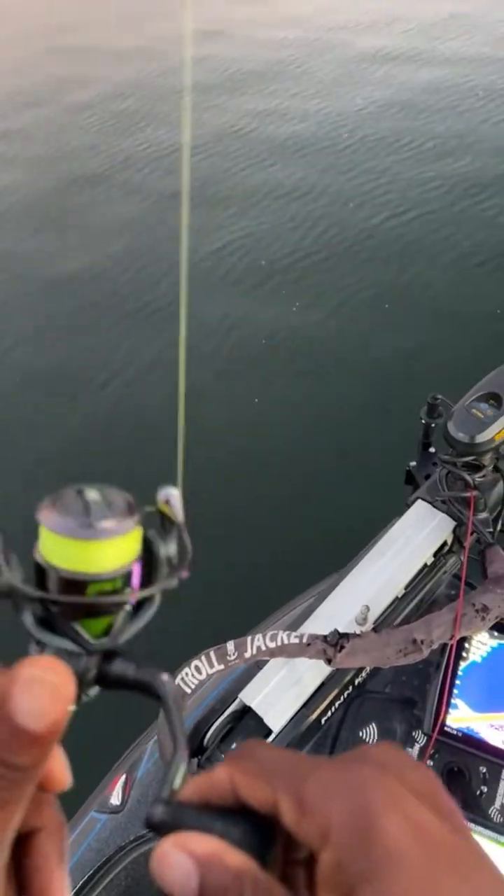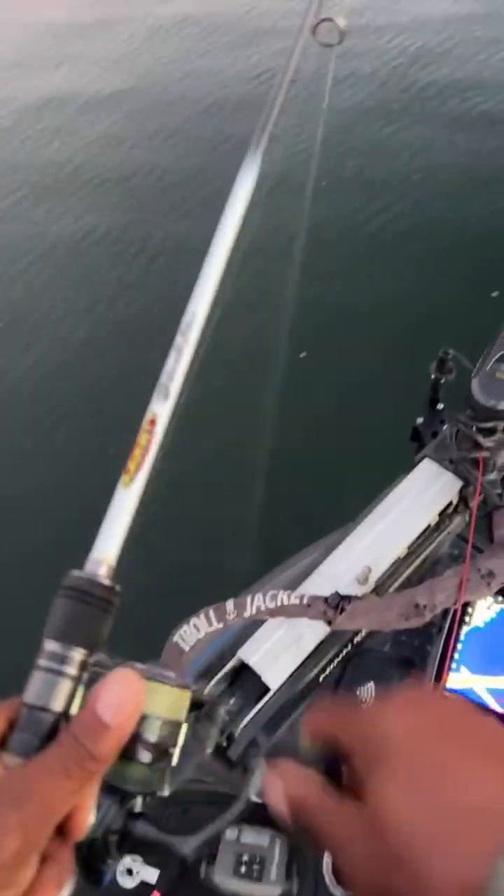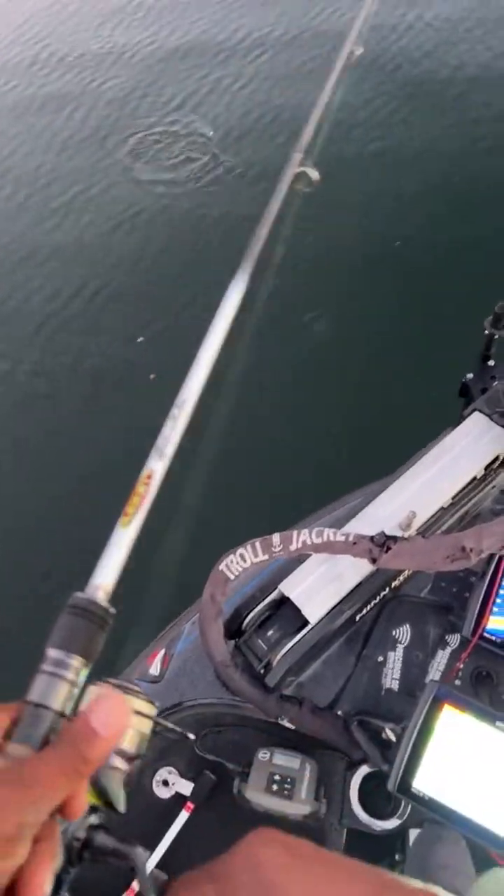All right, we're going to get back out here and start dropping this spoon again, guys. So I'm going to just ease around whenever I see something. You know how they say, see something, say something? So I'm going to see if I can see something, and then I'm going to say something.